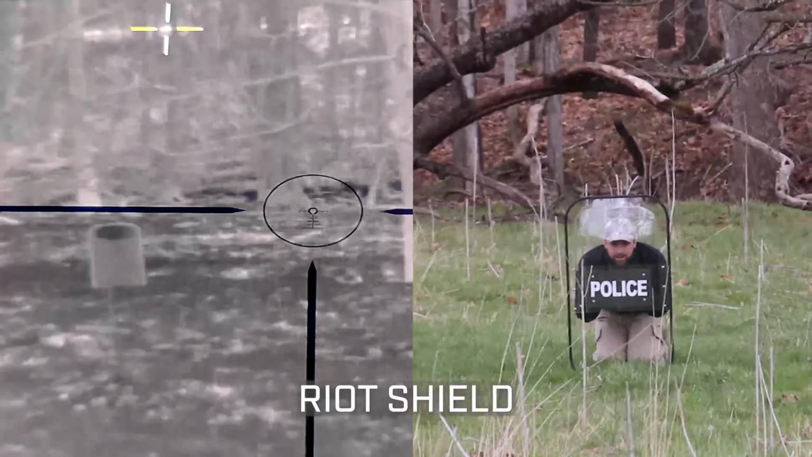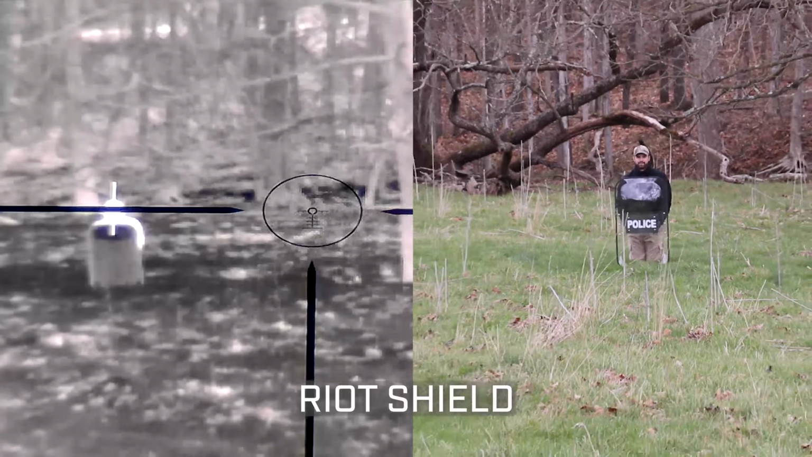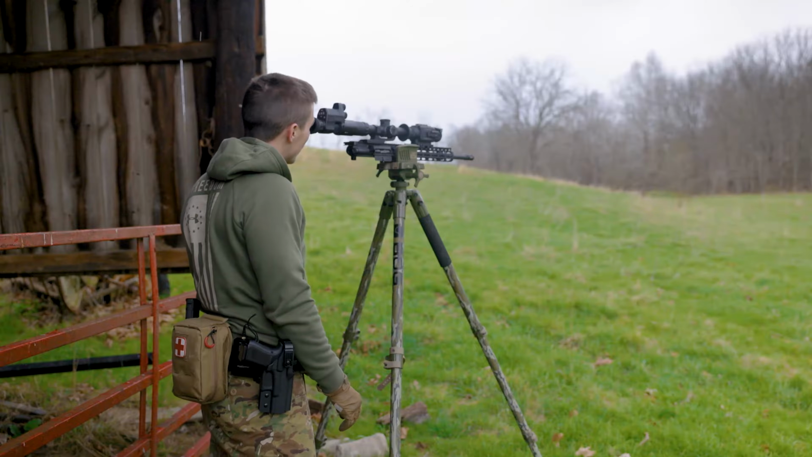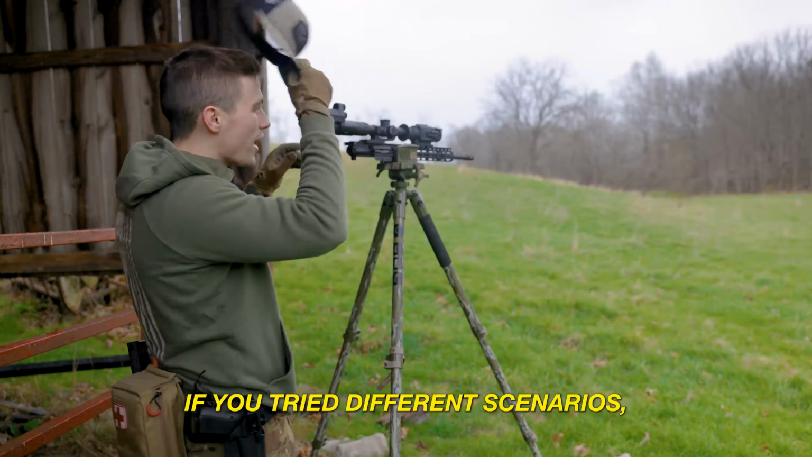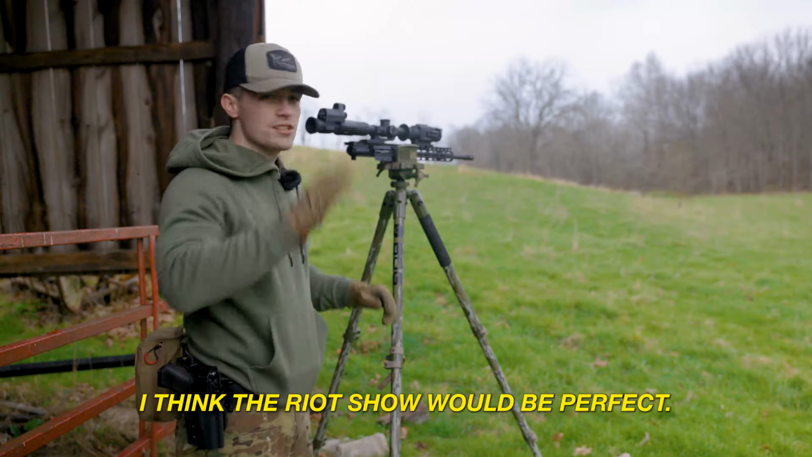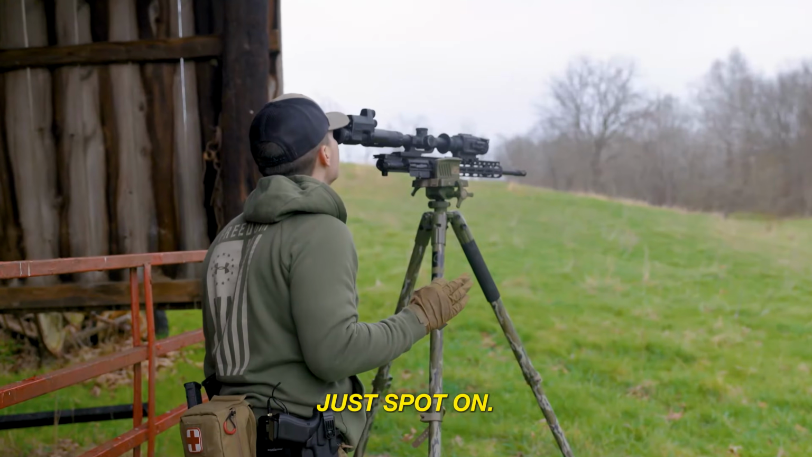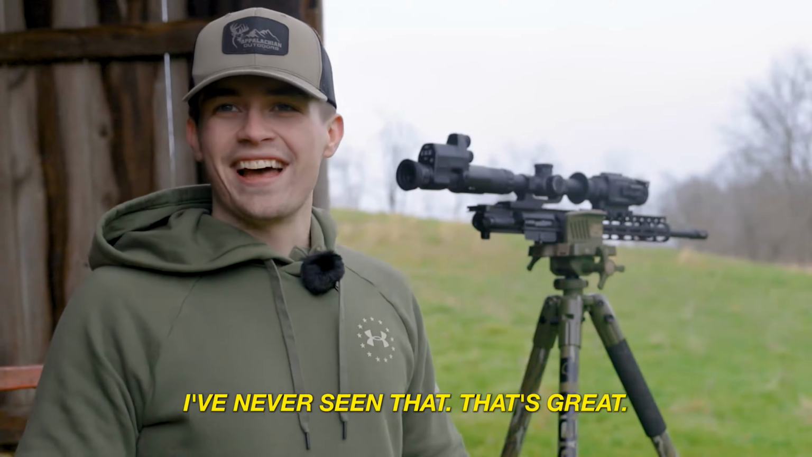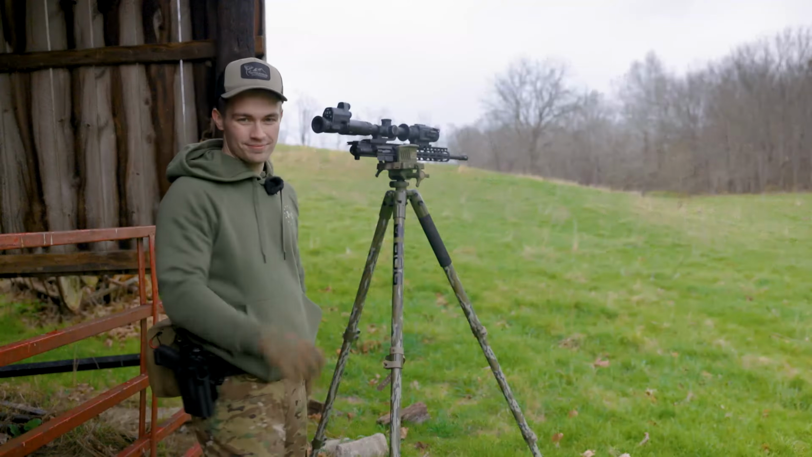Yeah, there's an outline around the riot shield, but if he was further than like 50 yards away, I think it'd be perfect. There's no heat signature coming through that riot shield at all. And if you worked it right, like if you tried different scenarios, I think the riot shield would be perfect. I mean, this is just spot on. Just spot on. Man, I've never seen that. That's great. That's fantastic.